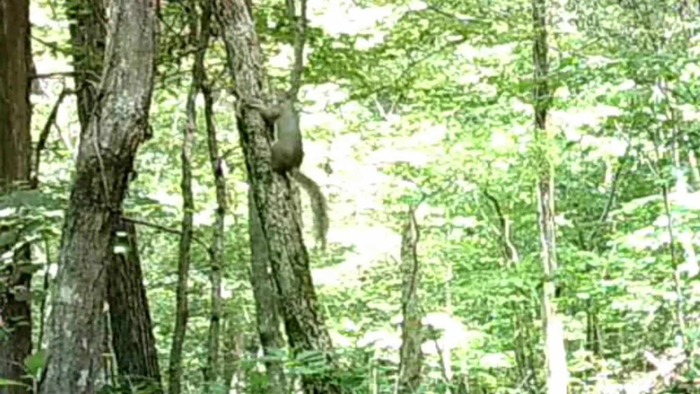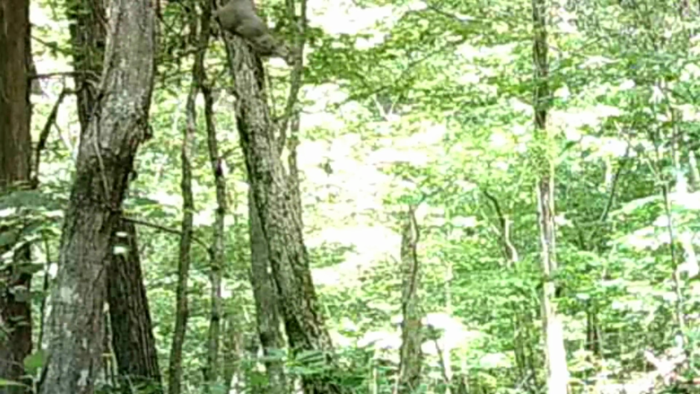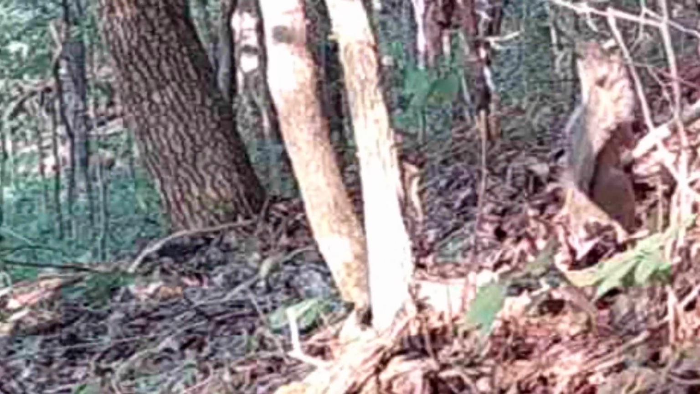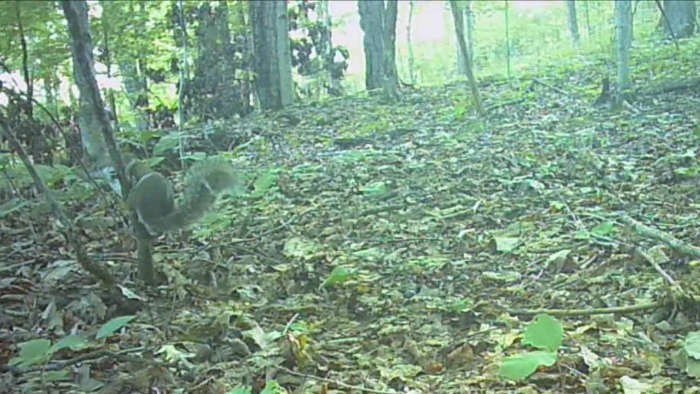And they're wearing these treetops out. I see nothing but cuttings under these hickories. They're wearing it out. And they're so common. But there's a few on the ground here and there.